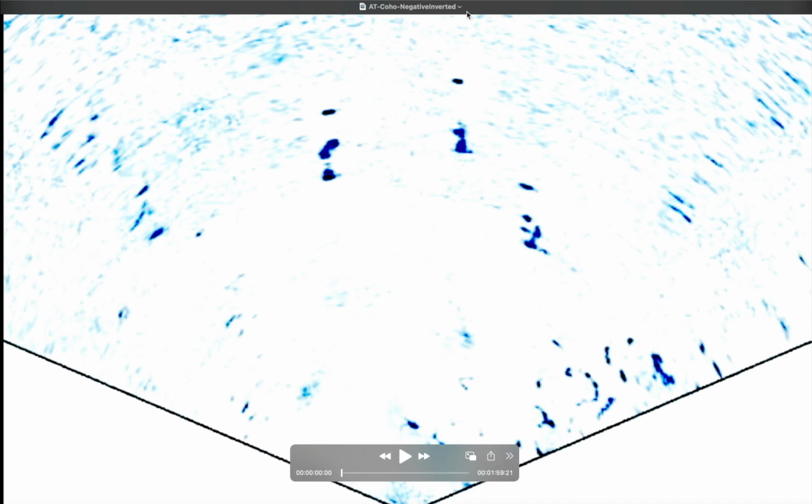And what I did is I actually inverted the colors. I did this negative view of the screen to make it easier as I talk through it. Normally I don't use this color palette, but just for this video, to demonstrate what you learn about fish behavior by using live sonar.